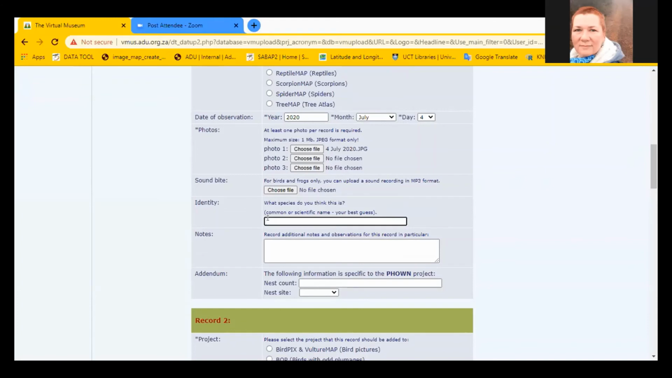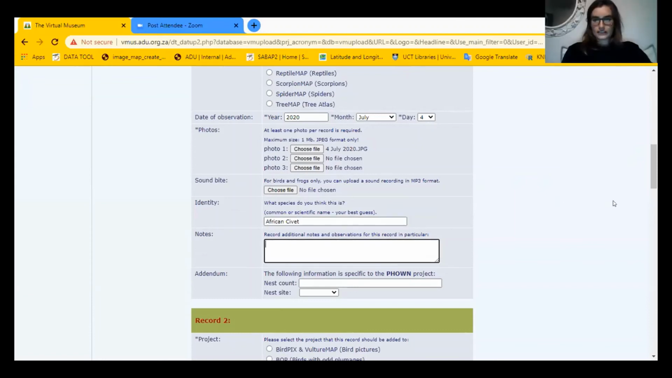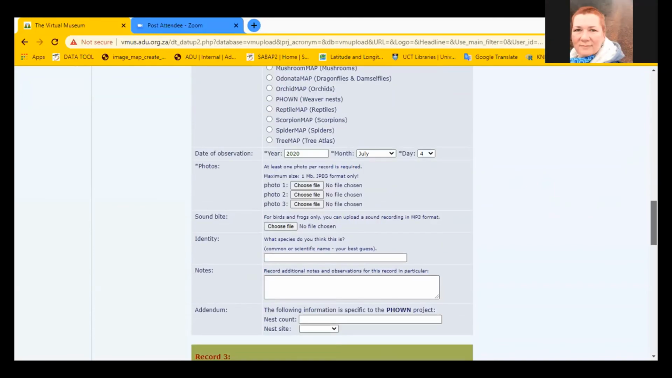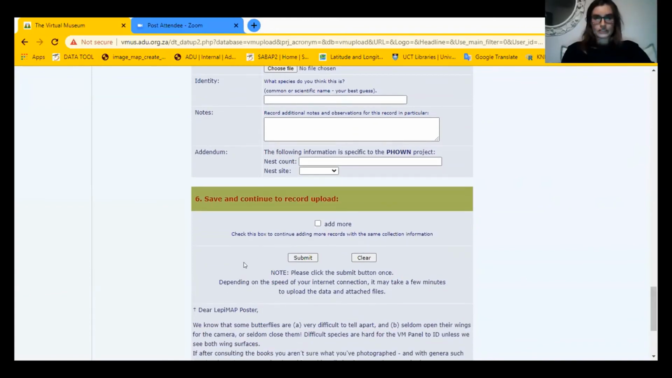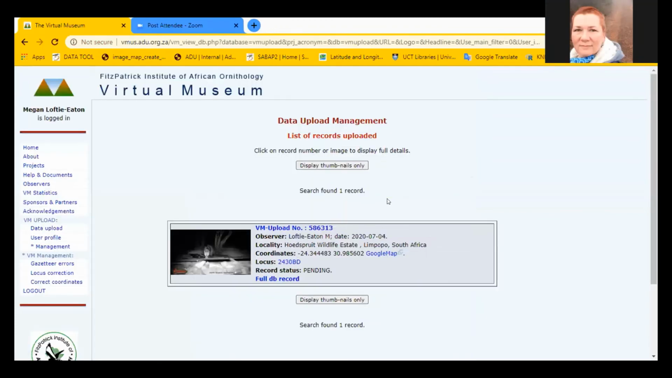This is not necessary, but you can type in the identification. And you can add some notes there about it if you want. And then, yeah, you can submit multiple records for the same locality, and you can submit up to 3 photos for 1 record. And then you just click on submit. And there it is. Ta-da!